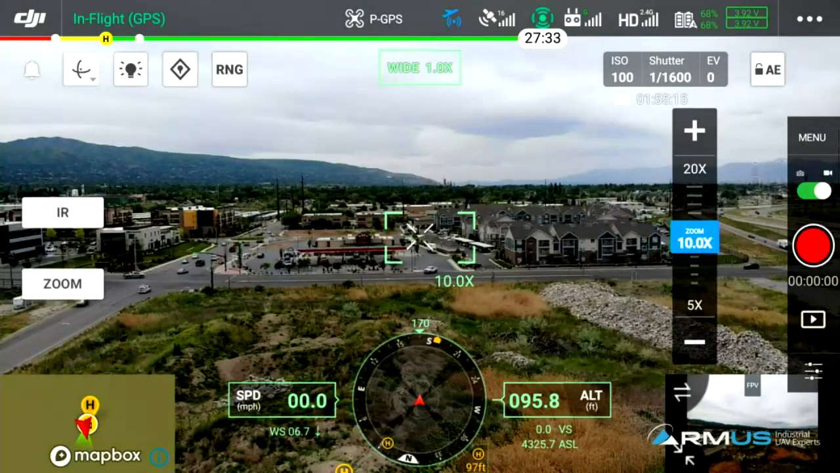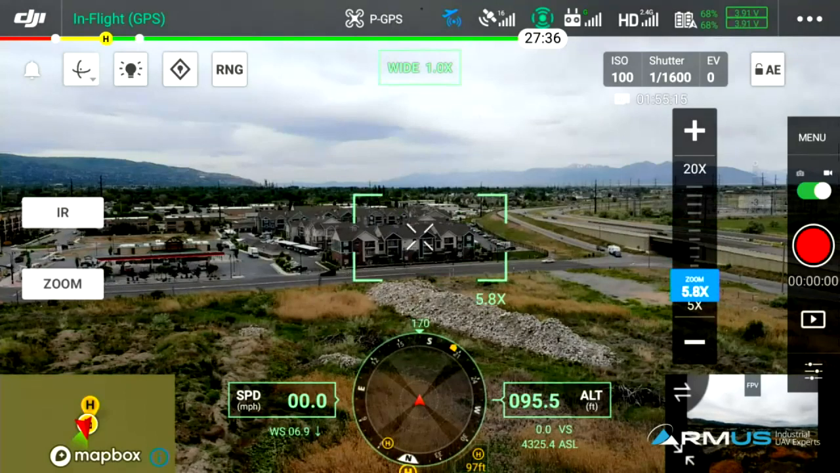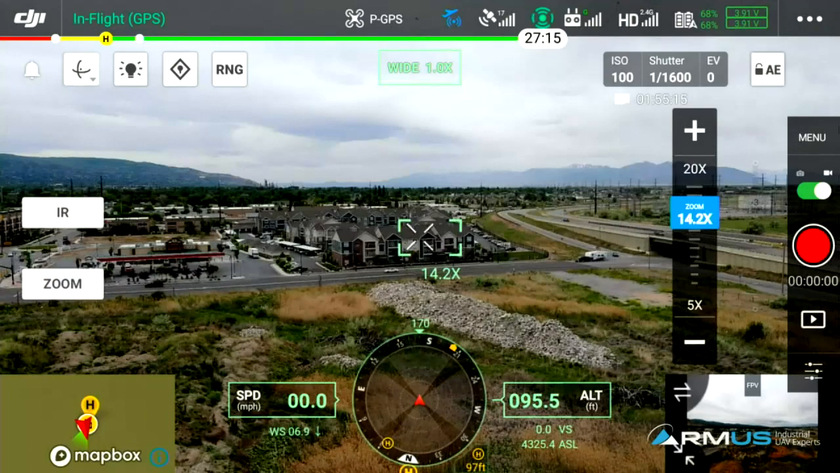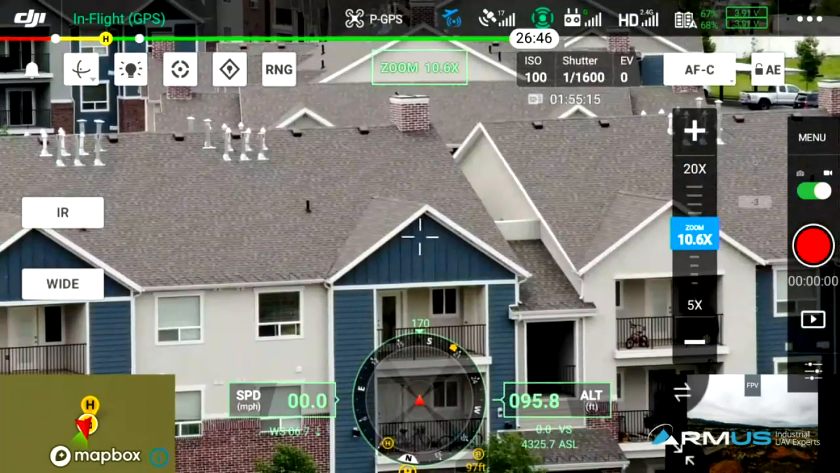One cool thing about it when I move this around is that I can adjust that even while in the wide zoom. So if I want to make that smaller or bigger, I can adjust the zoom amount, so all I have to do is pop back and forth between the two views.